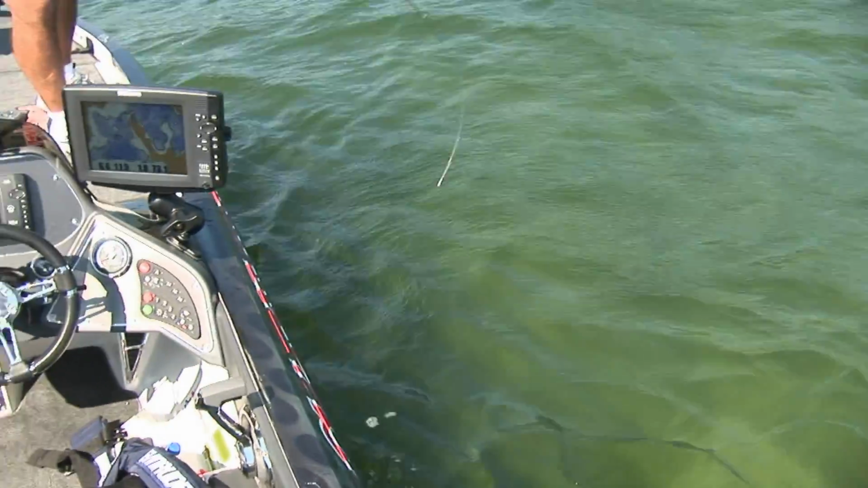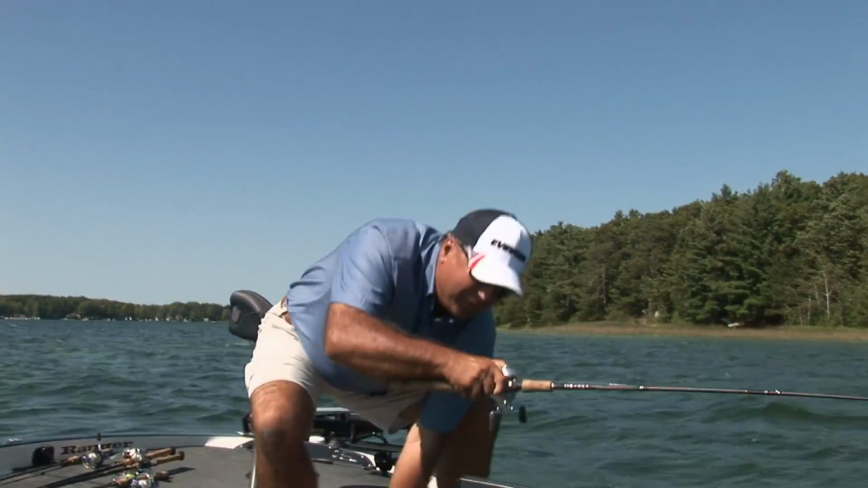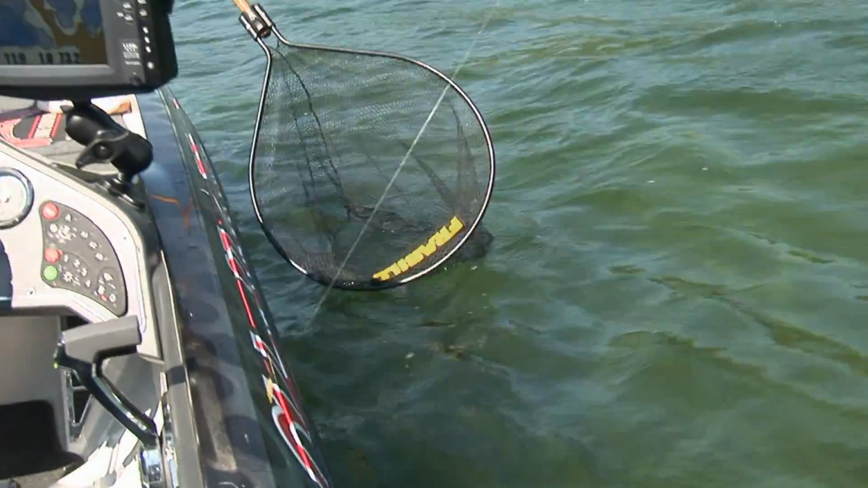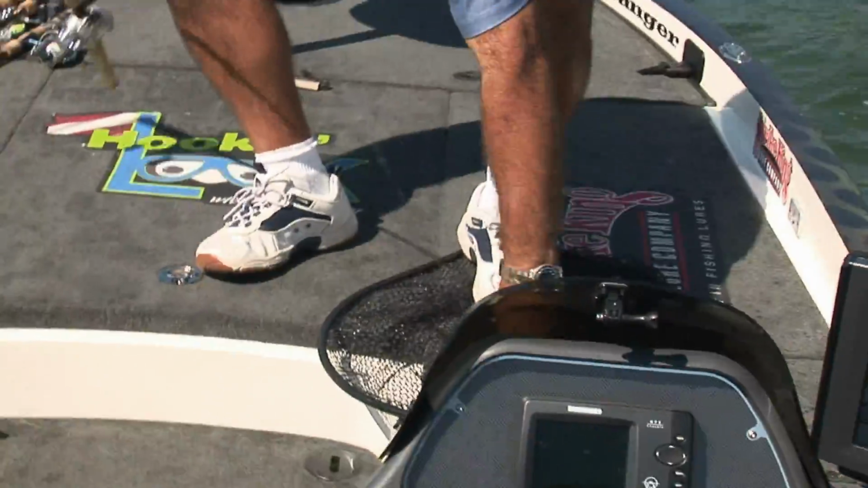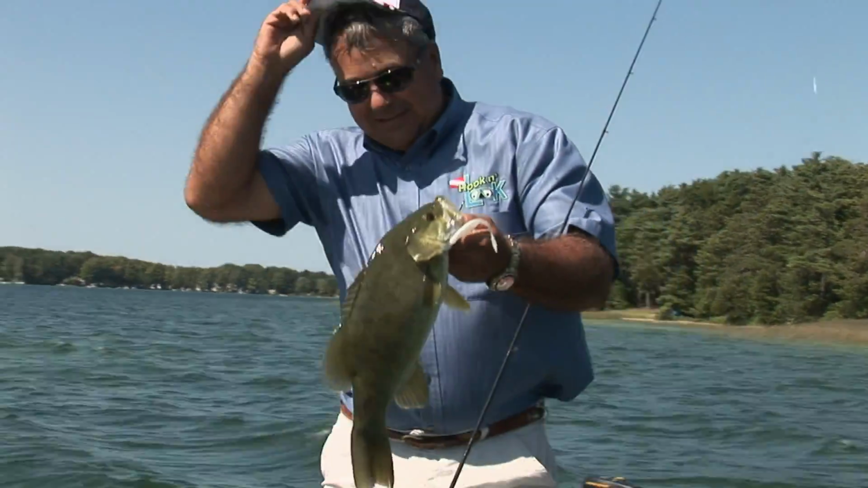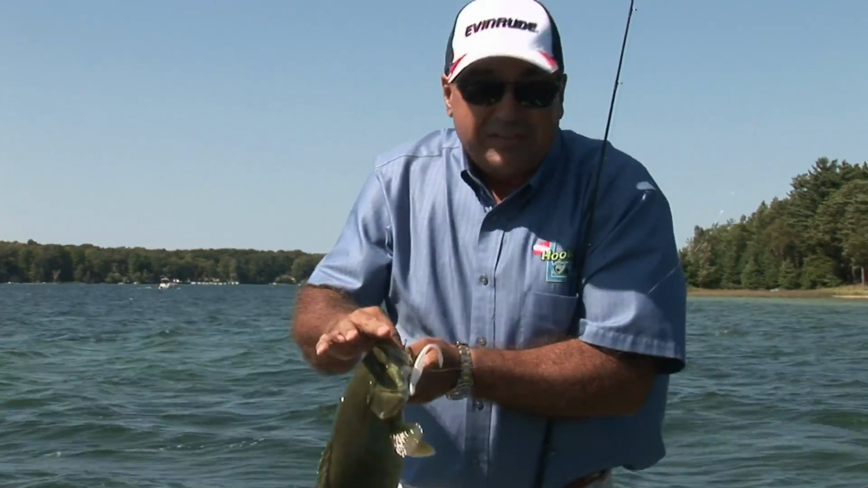And catching the good ones. Oh, get up here. Get up here. Oh, that's a good one. Come on up here, darling. Yeah, there's a nice smallmouth. Shallow. I've been fishing deep like crazy. Figures, middle of the summer. Who'd think they'd be up this shallow?